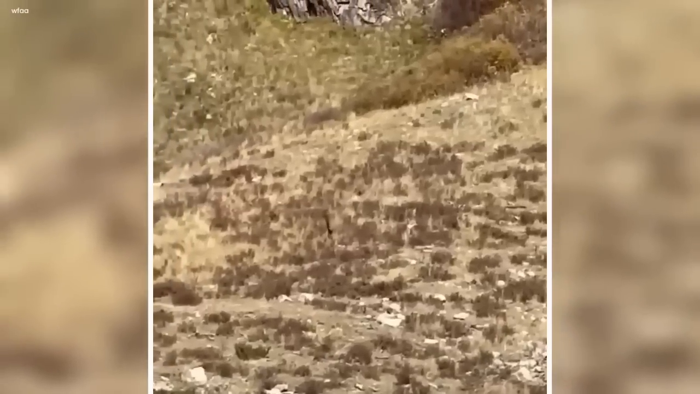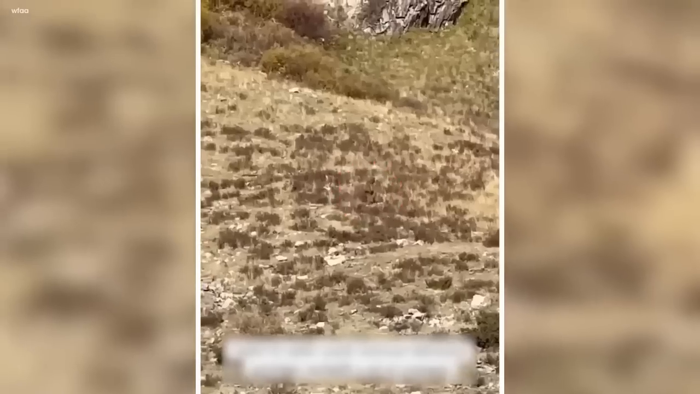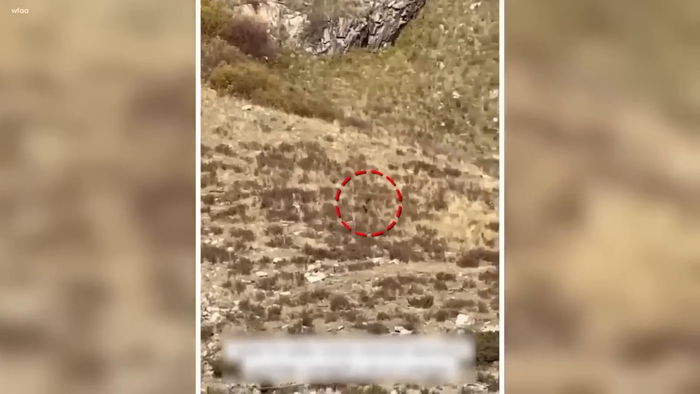The mystery only got deeper as experts and fans studied the video. They wanted to know if it was a real Bigfoot or just a well-done trick. It was like a puzzle that no one could solve. In the end, we still didn't know who or what it was.